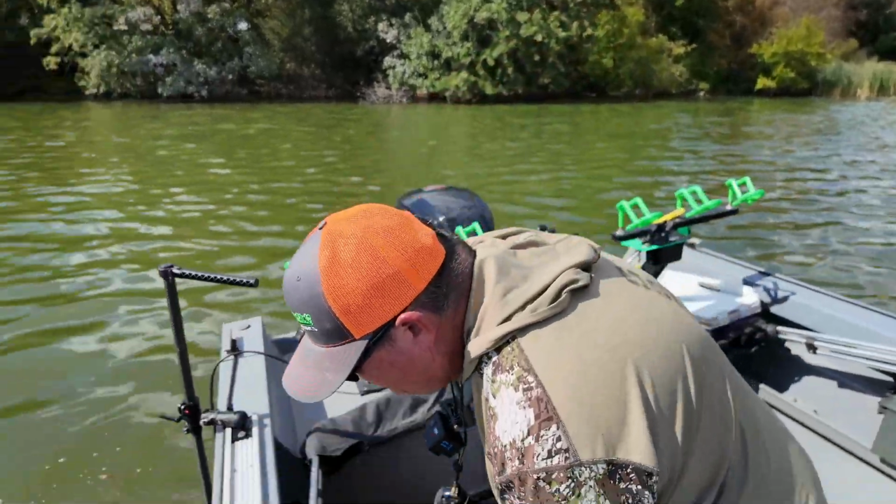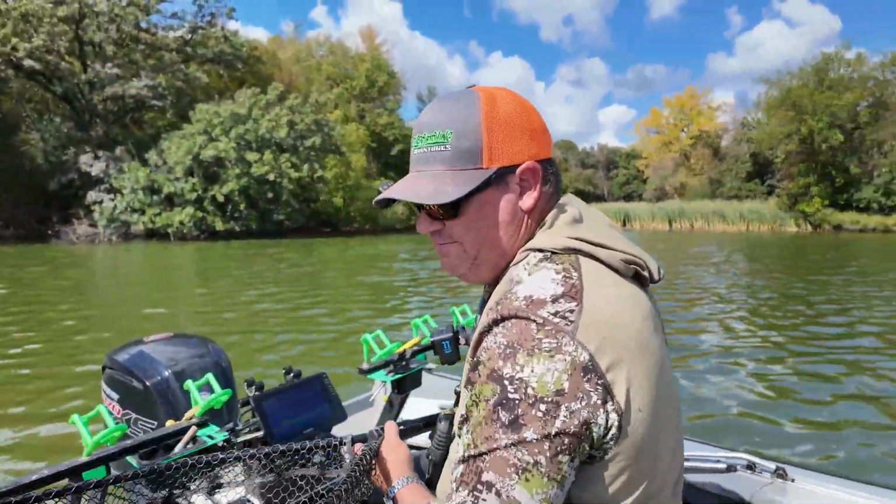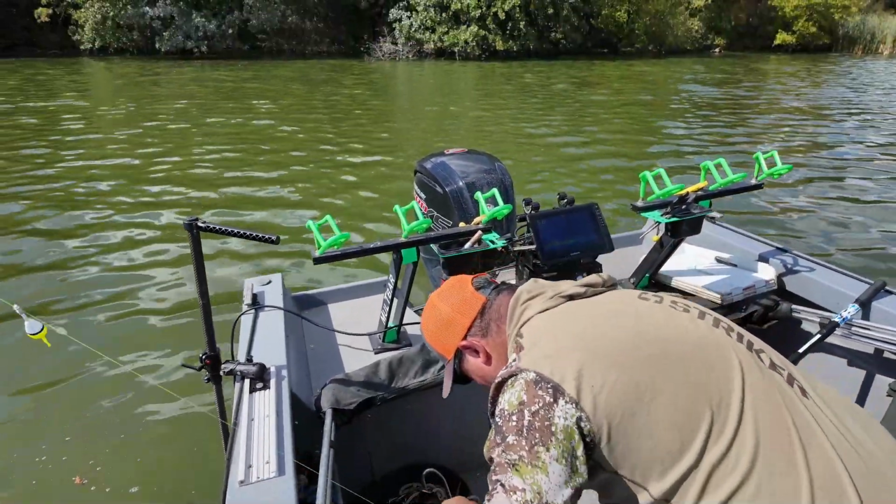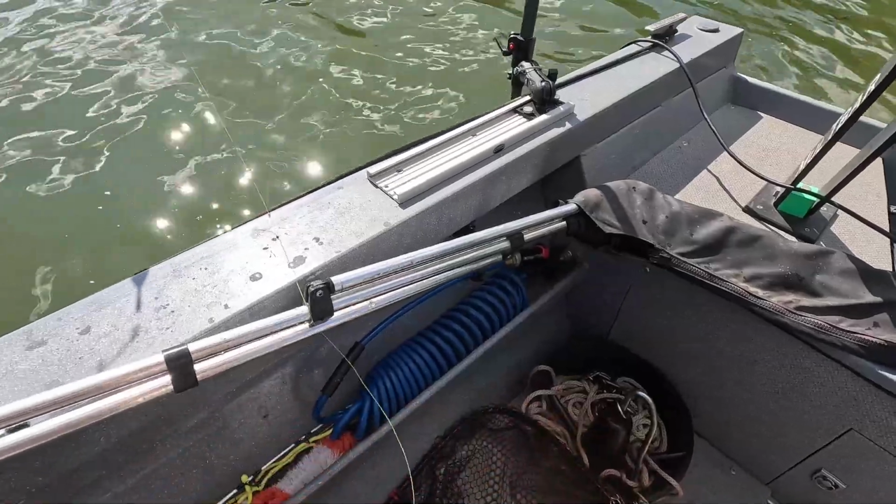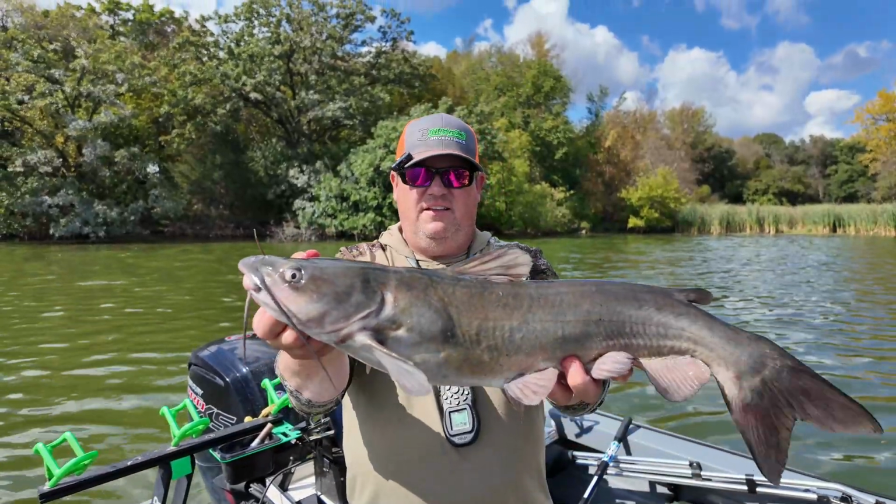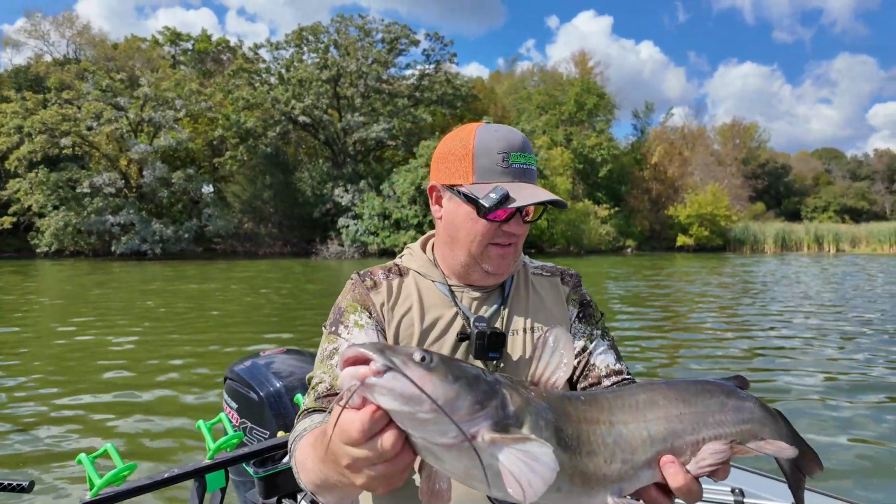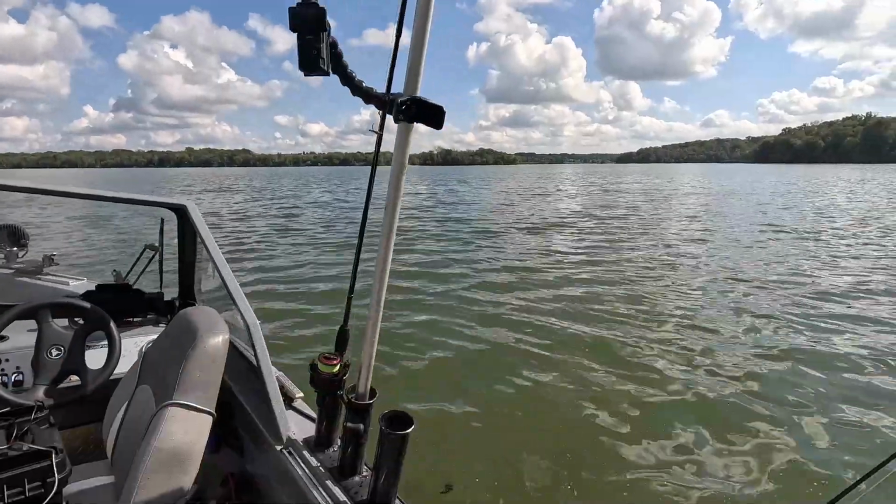Just heard one jump over there. These fish are really getting active. Oh, this is the biggest one of the day here. That one's a toad. Yeah, that's another 30-incher for sure there. Very nice. They fight so hard too. That one hit as soon as I threw it out. That was awesome. All right, see you later.